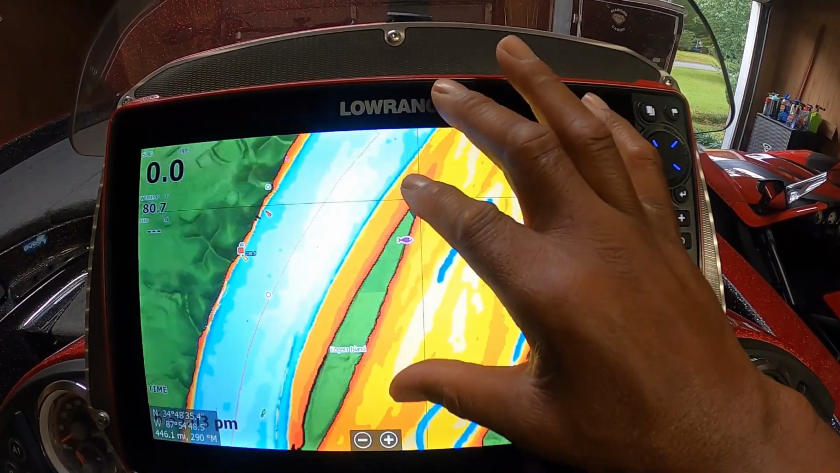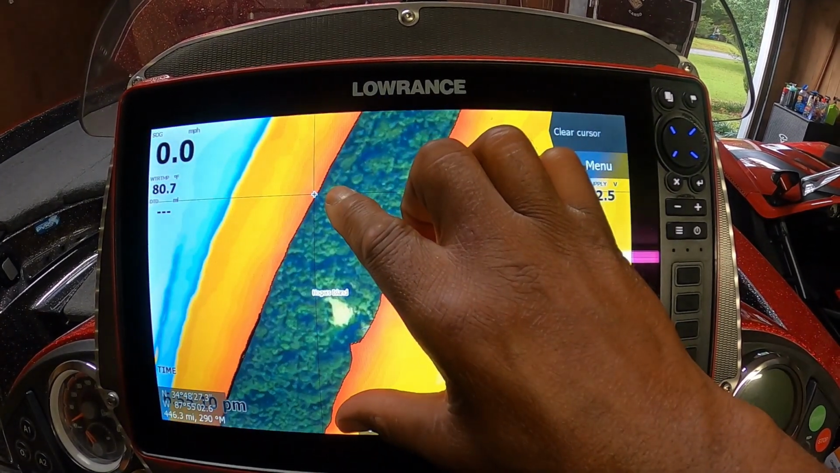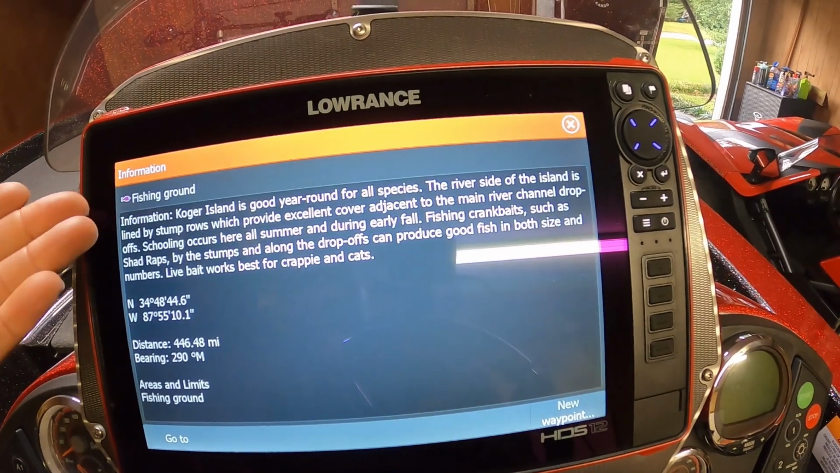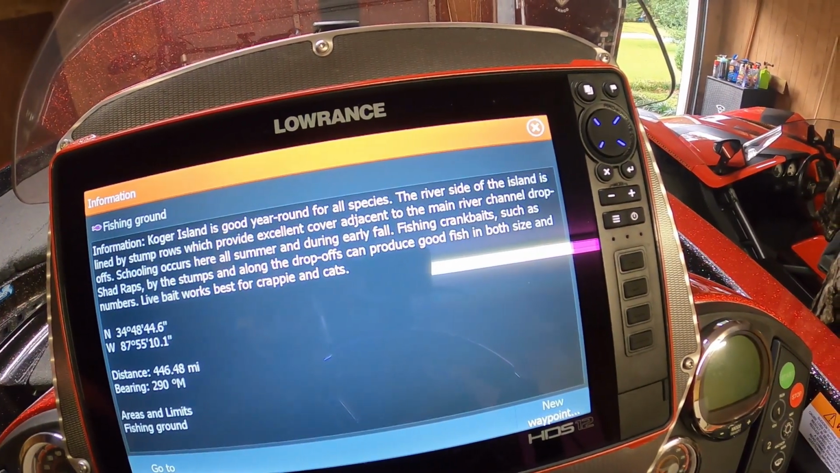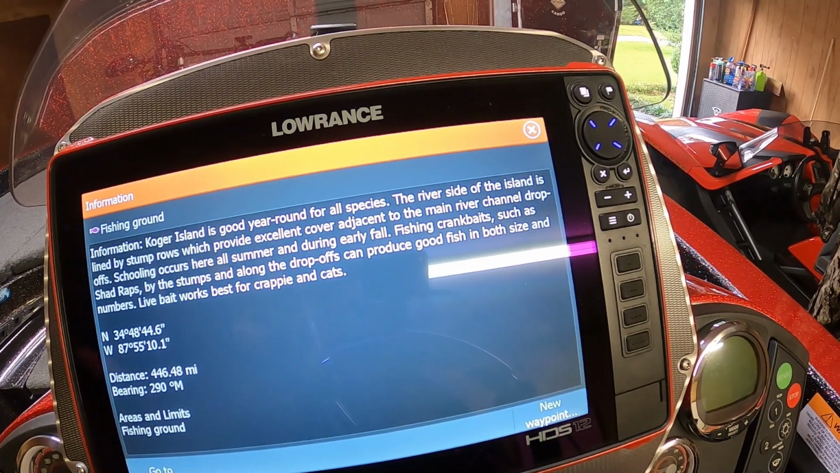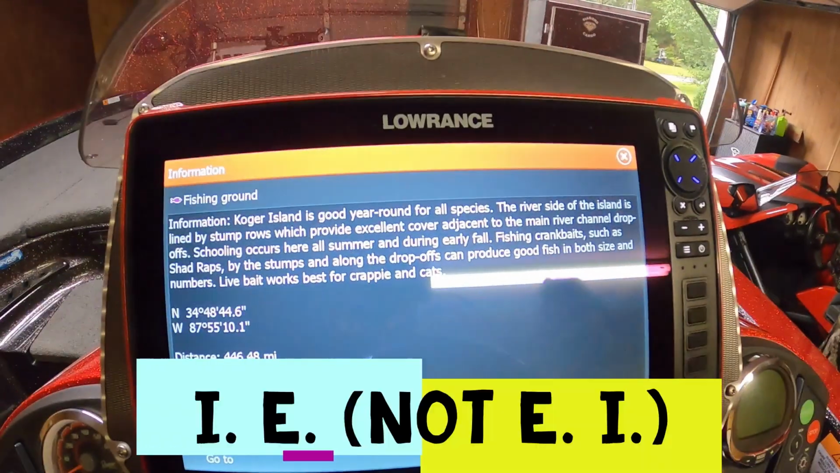And then if I happen to be further down the lake and I run into an island right there, it gives you the name of that island, which is very popular, so I've heard. And then I click on that one, fish ground, and it gives me what Cogar Island is all about. Good year round for all species. The river side of the island is lined by stump rows, which provide excellent cover adjacent to the main river channel drop-offs, ledges. Okay, so that's what we're talking about.